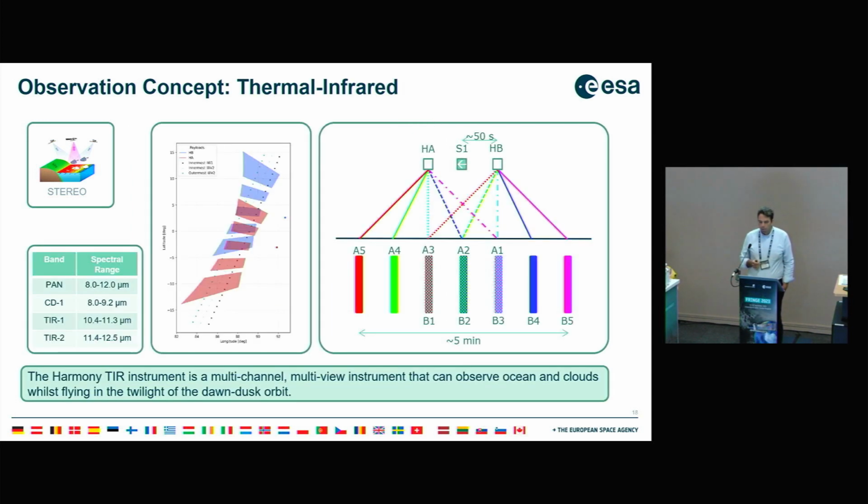Then, of course, we have the thermal infrared, as I mentioned, which has 4 basic channels: 1 panchromatic channel and 3 spectral channels, basically covering 5 views per satellite. On the right, you see that we have 3 overlapping views between the 2, which will give access to height.